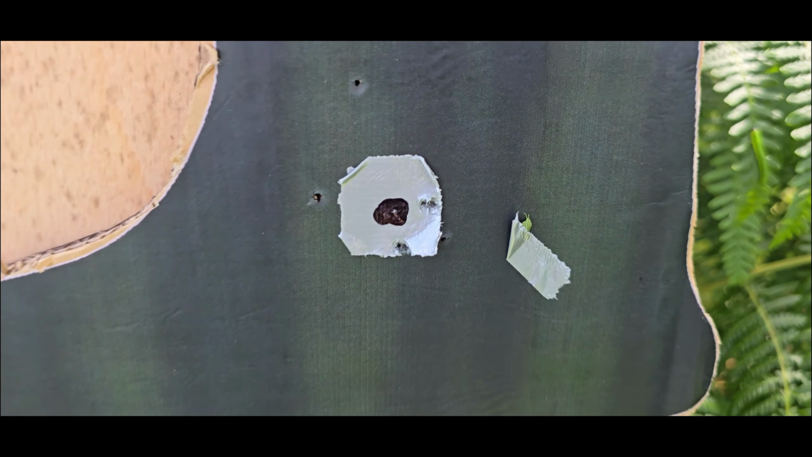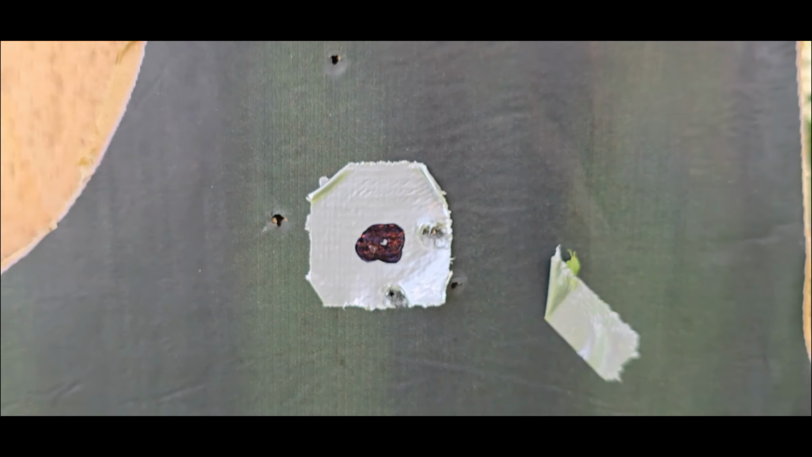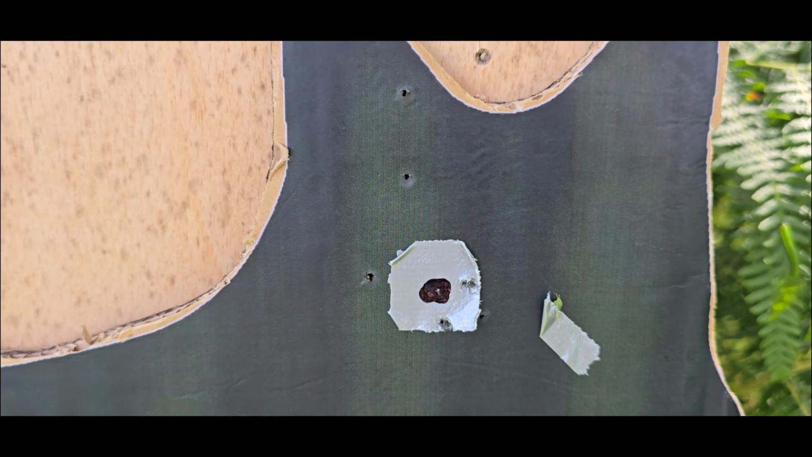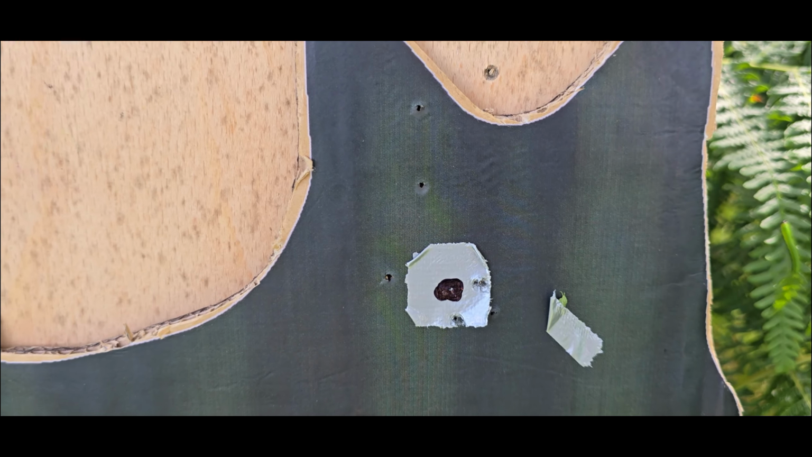So, there we go. Obviously I had a hang fire. One in the centre. They're all on that little quarter inch piece of tape. I'll be happy with that. Let's go have a wee play.